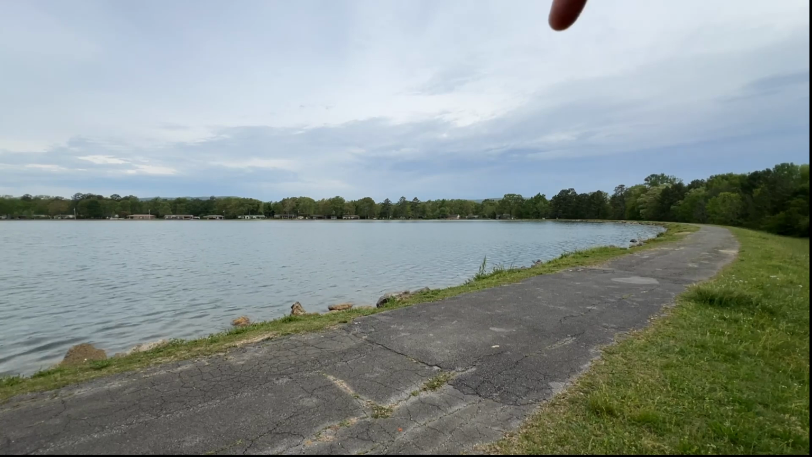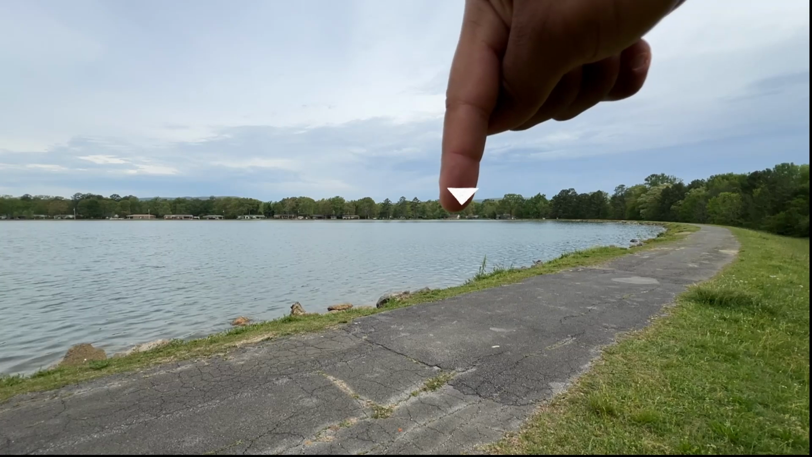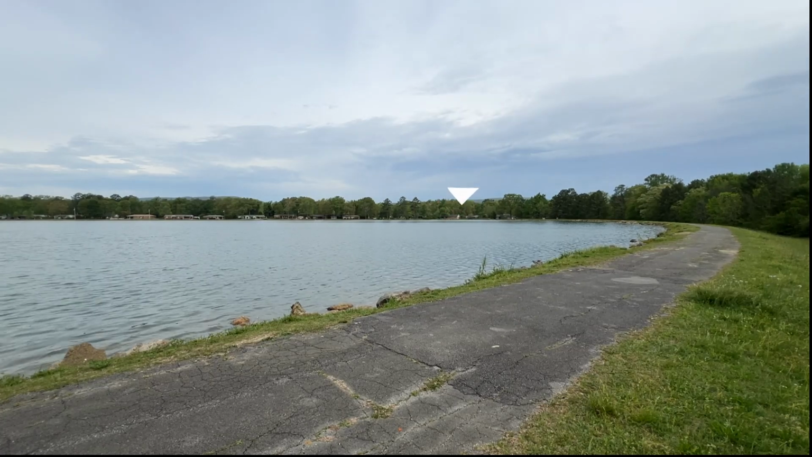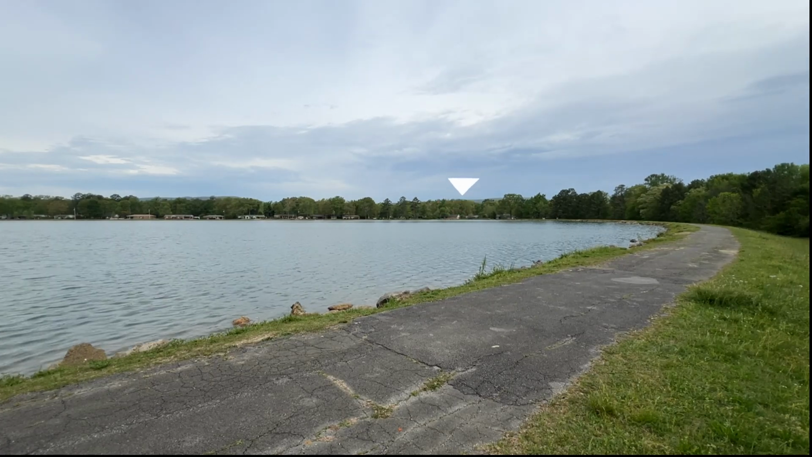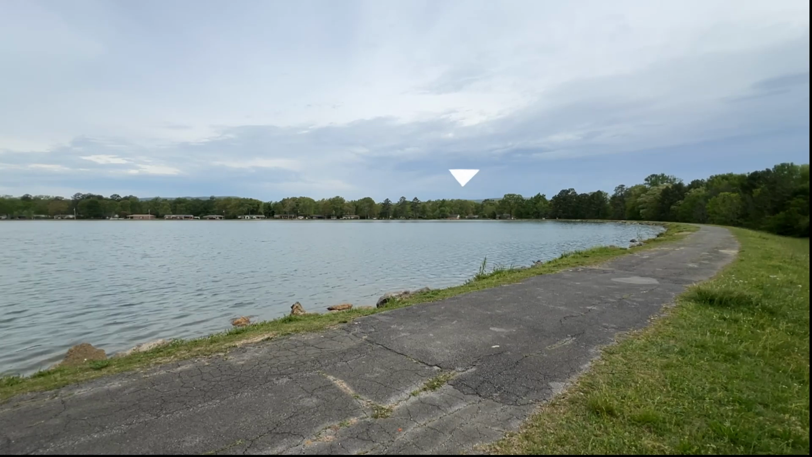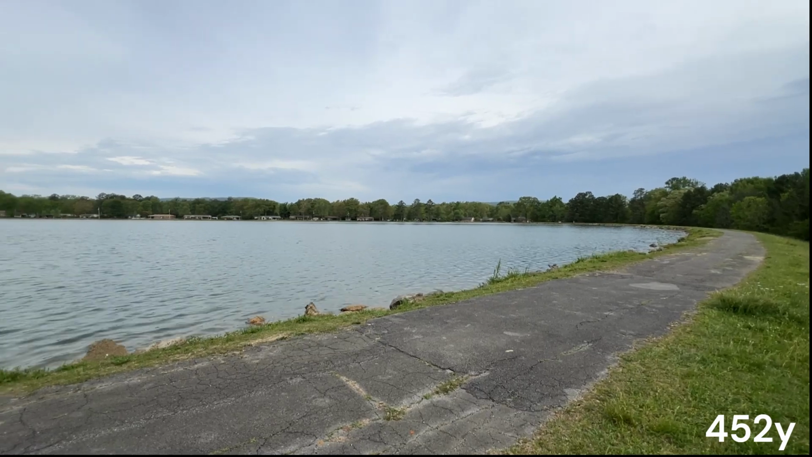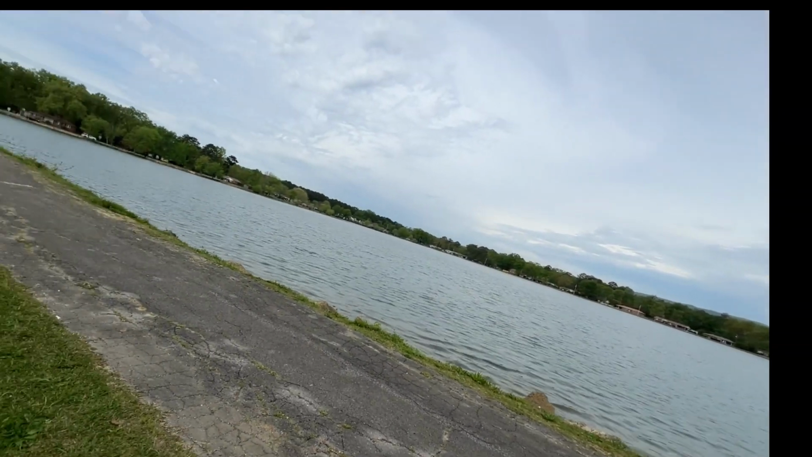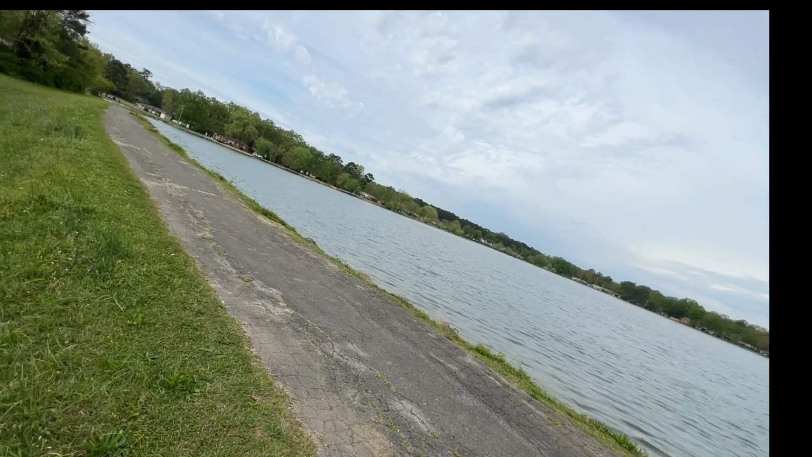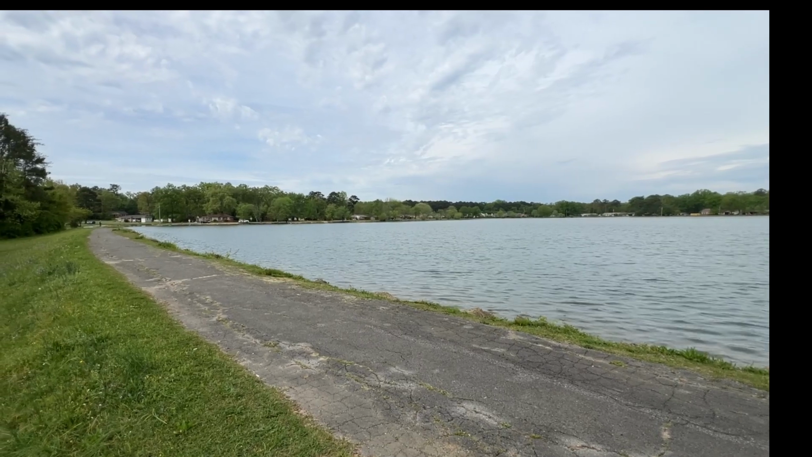Okay. Next, we're going to range this house right here. That house is 452 yards away. Next, we're going to pan left. I'm on the side of a hill, so